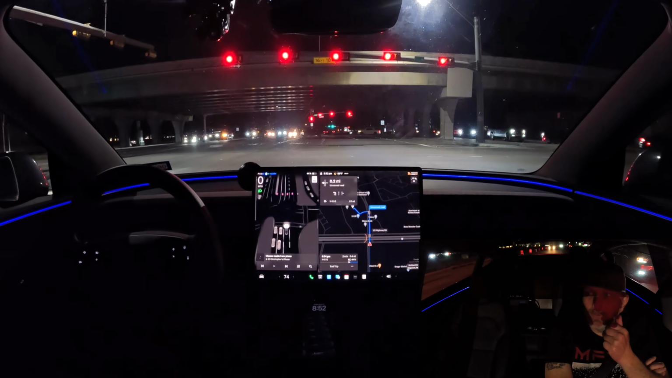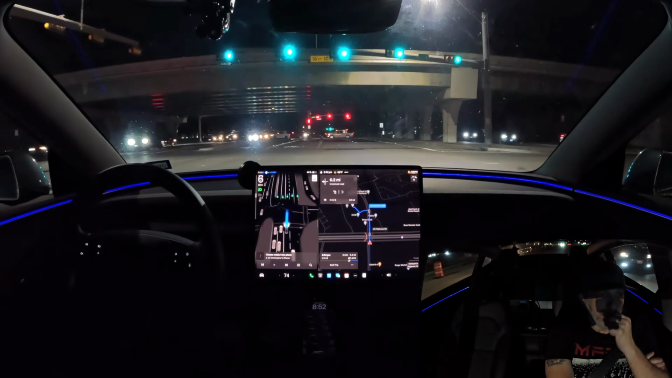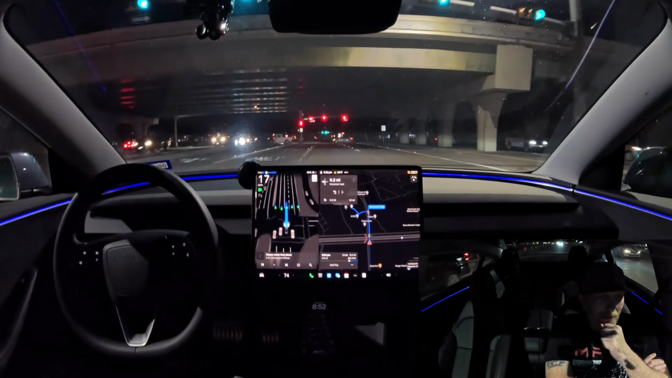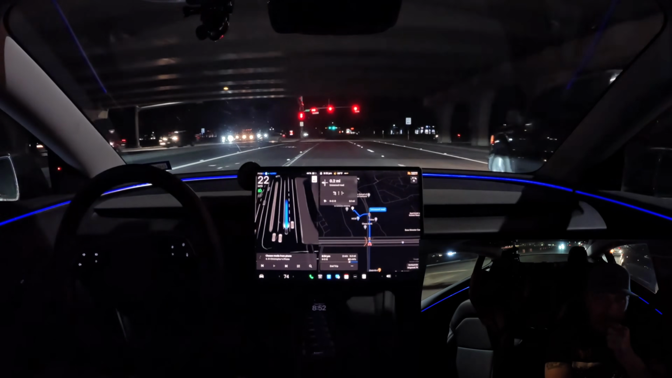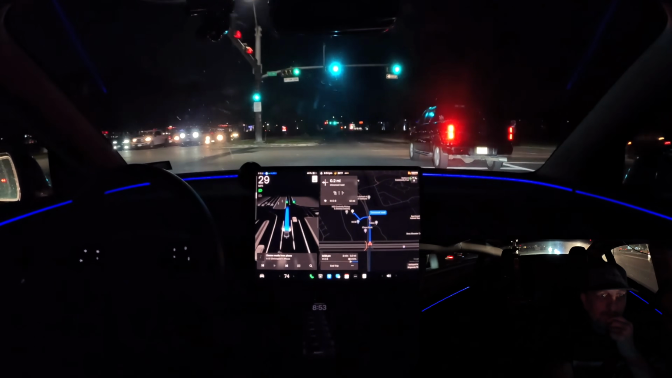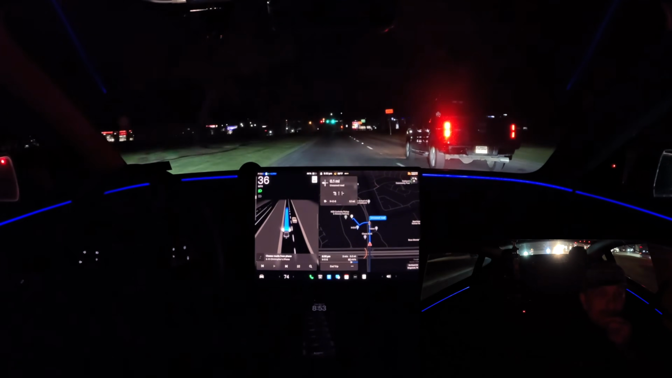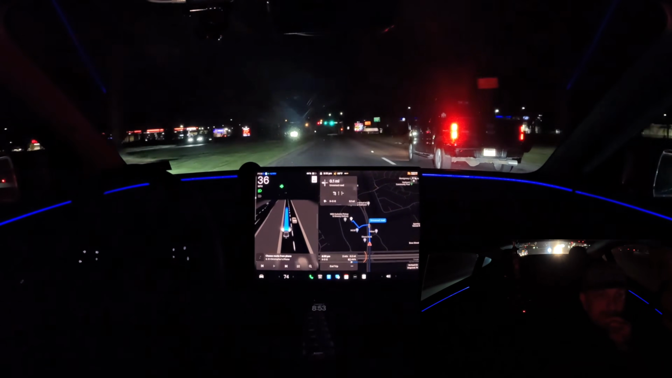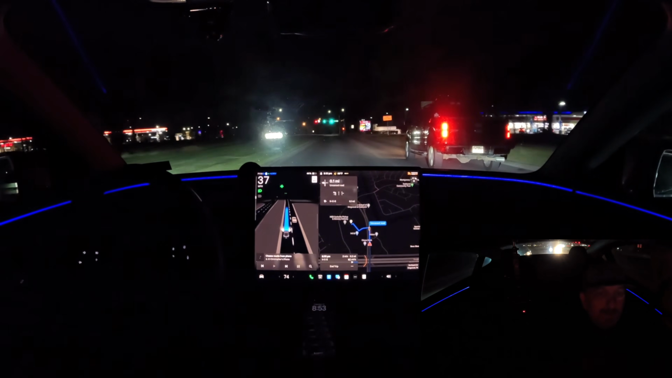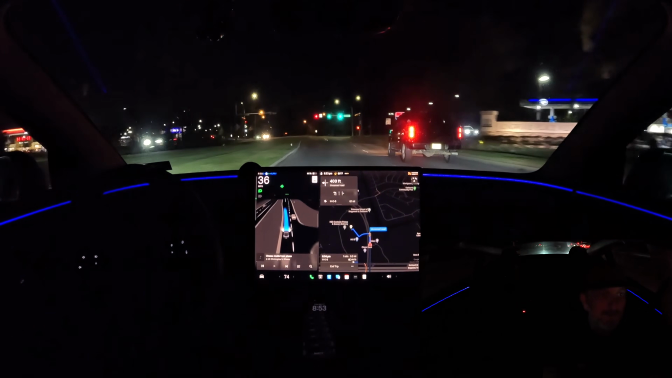Somebody's honking. I don't know what they're honking at. All right, we got a green light. Yeah, there was somebody honking, not right behind me, but somewhere in the vicinity behind me, and I don't know what the honks were for. There was a red light, so nobody could go anywhere. You never know. Somebody may have just been honking at a friend.